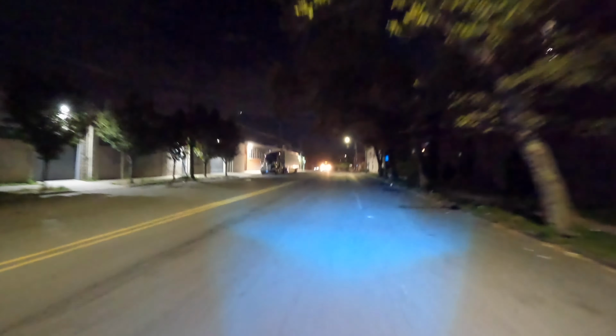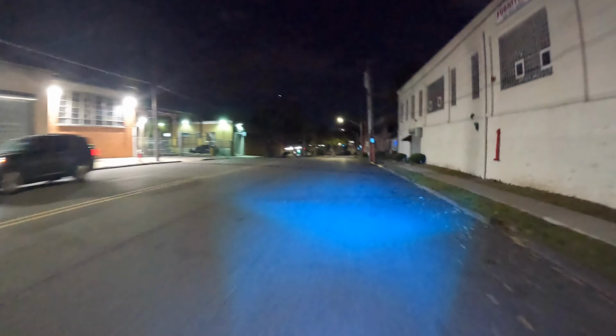Watch me catch this light! Unprecedented power on an e-bike. This is ridiculous, you know what I mean? I'm not even riding it like how I could.